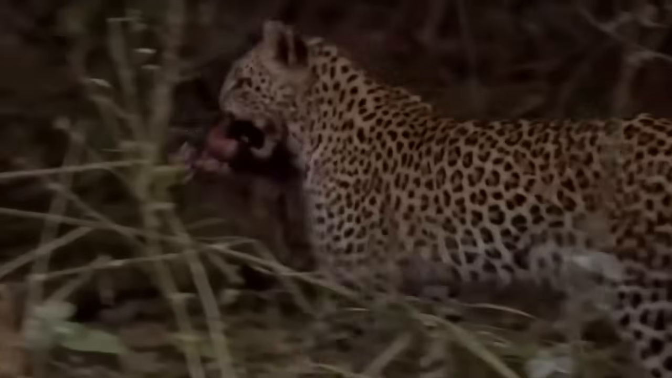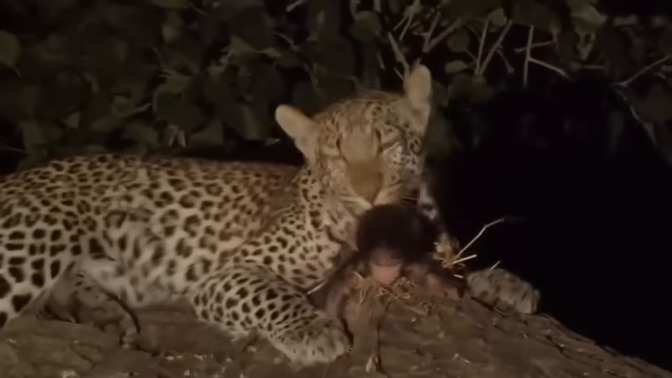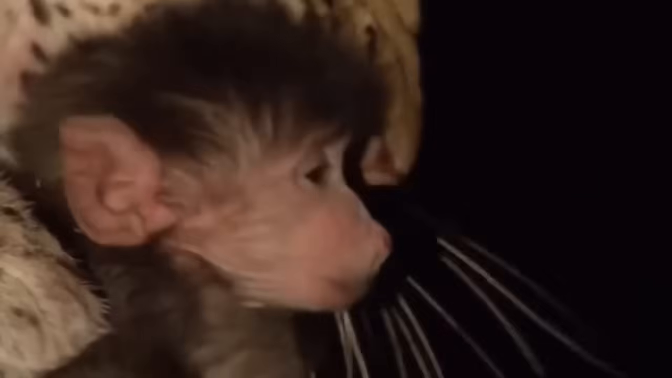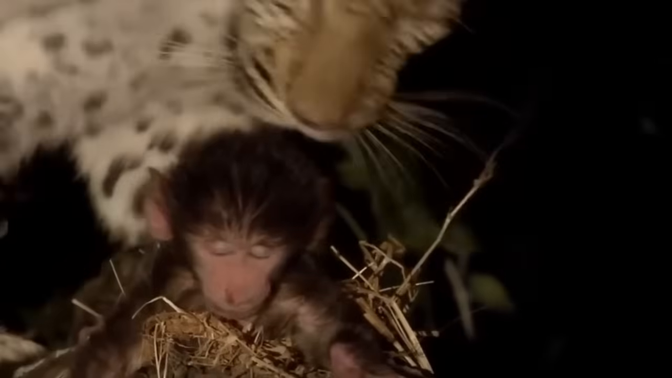Instead, we don't know how the leopard's motherly instincts kicked in, and it had to keep the baby around itself, licking and cleaning it up like one of its own. But was it really keeping it safe from harm, or was it just saving the food for later? What do you guys think?